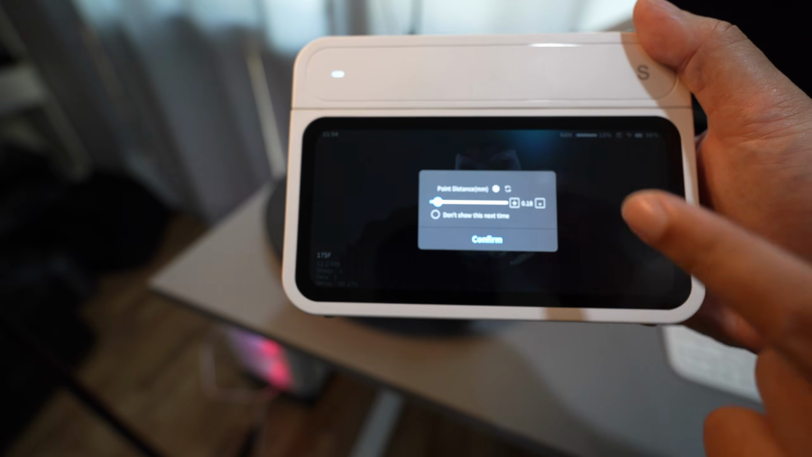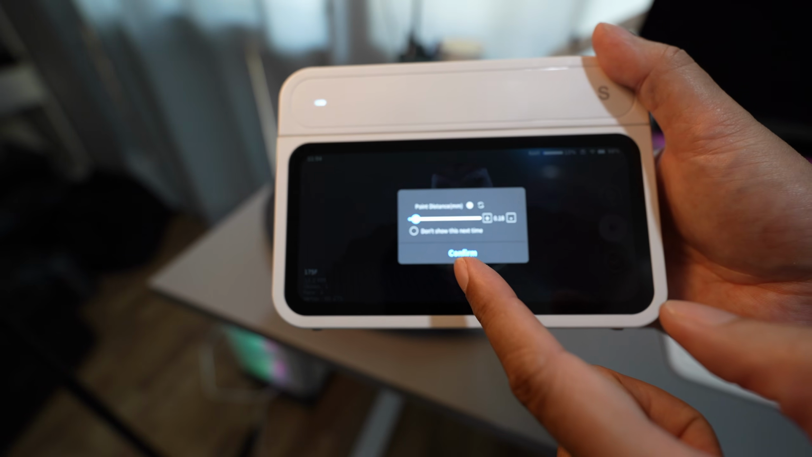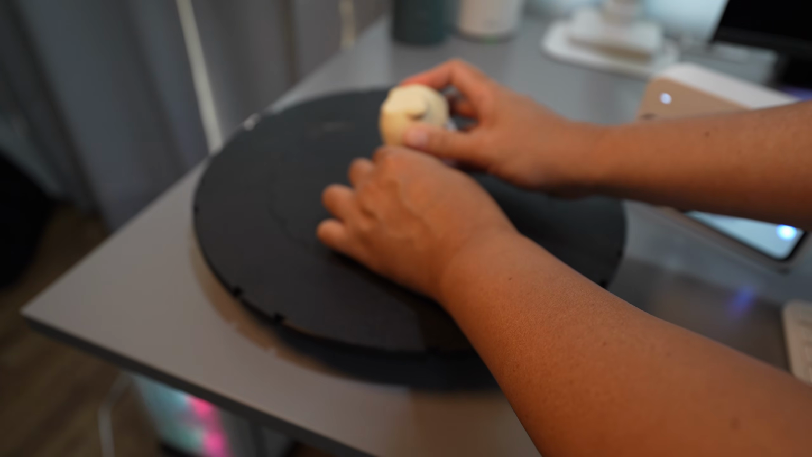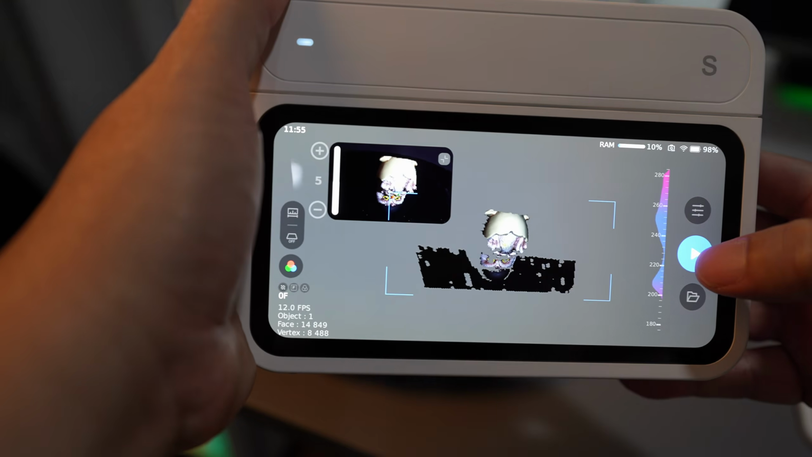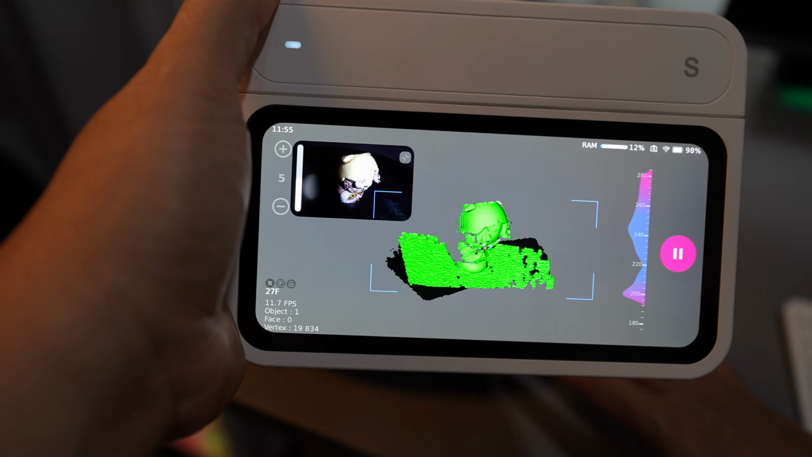inspect it. It prompts you to build the preview point cloud. Just tap confirm. And here is the preview point cloud. And next I make a second scan to align with the first one. Tap on scan and it will prompt you to save the data. The second scan completed smoothly without any issues.